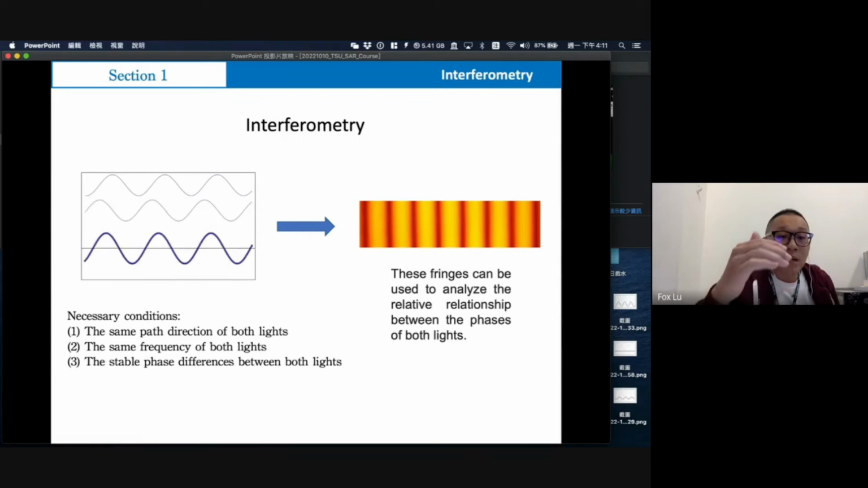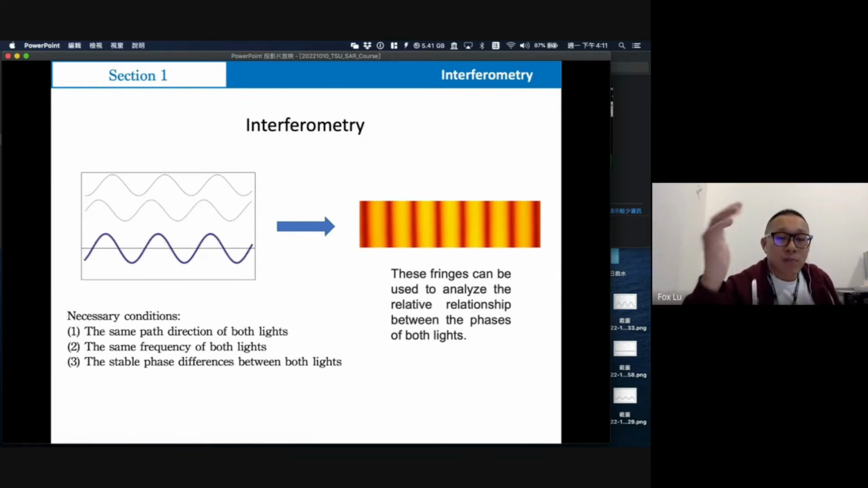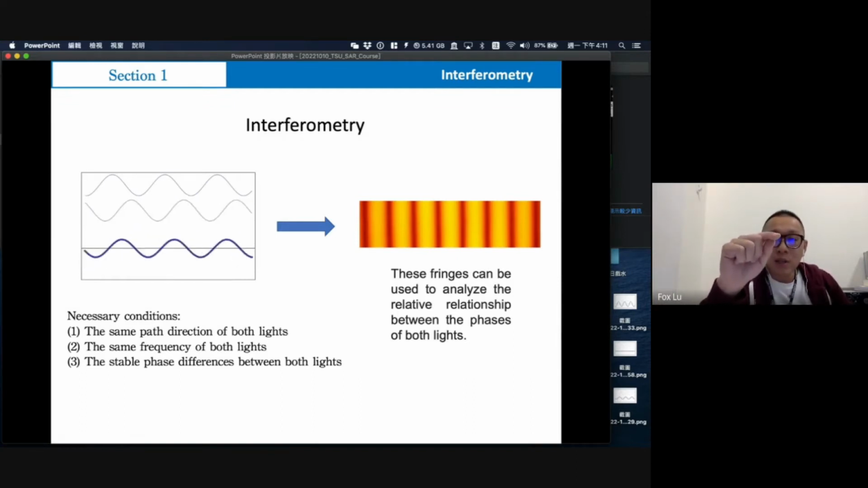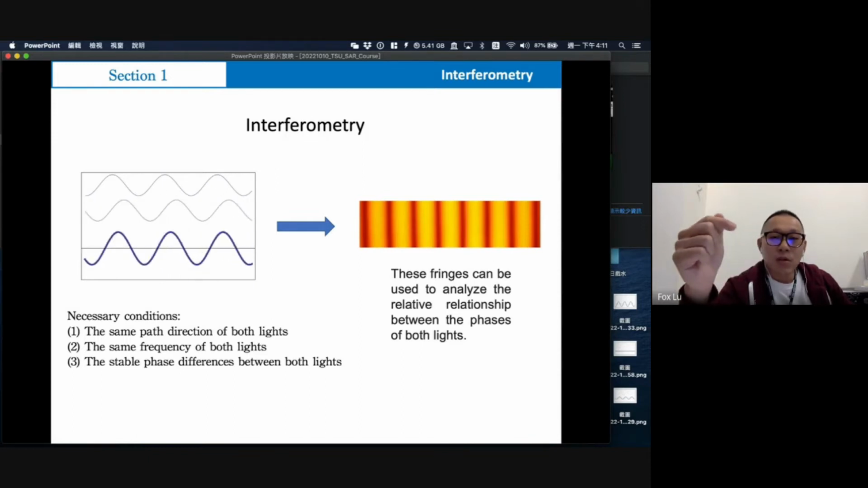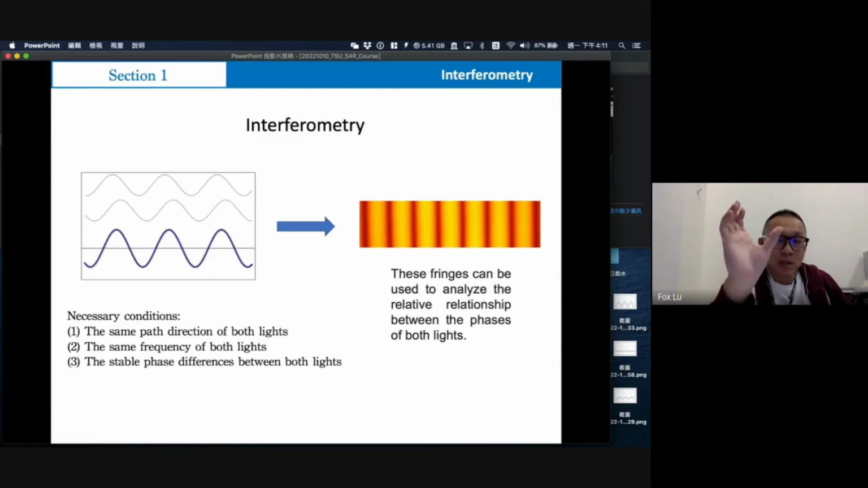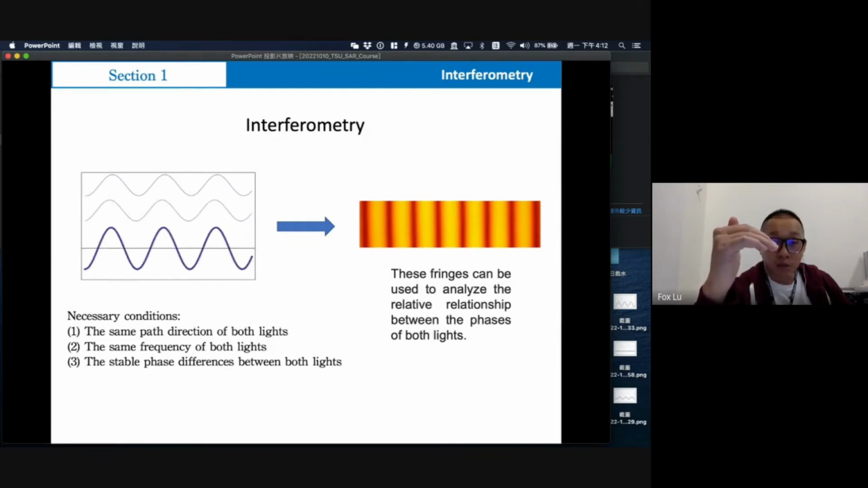First, you need to have the same path direction for both lights. For the mirror, the center of the silver mirror, every light will come from the silver mirror, so the detector will get the same path from the signal mirror. If we change the silver mirrors, it means the path will change, so that will make it hard to get an interferometry signal.